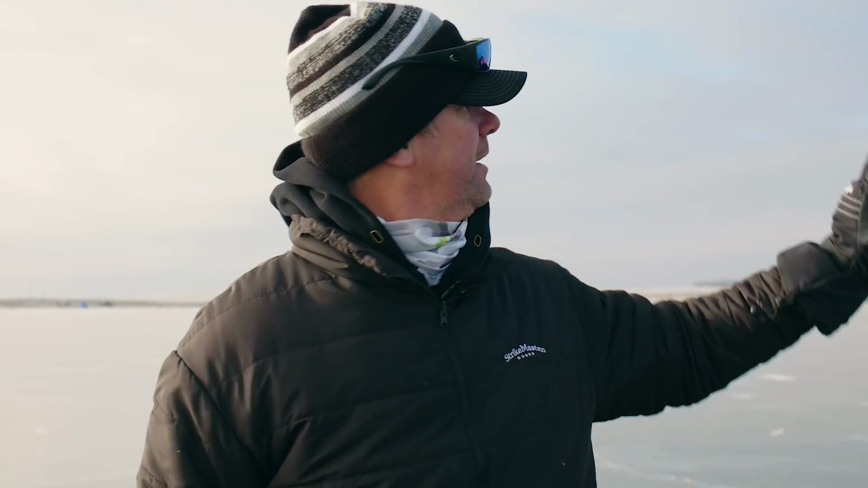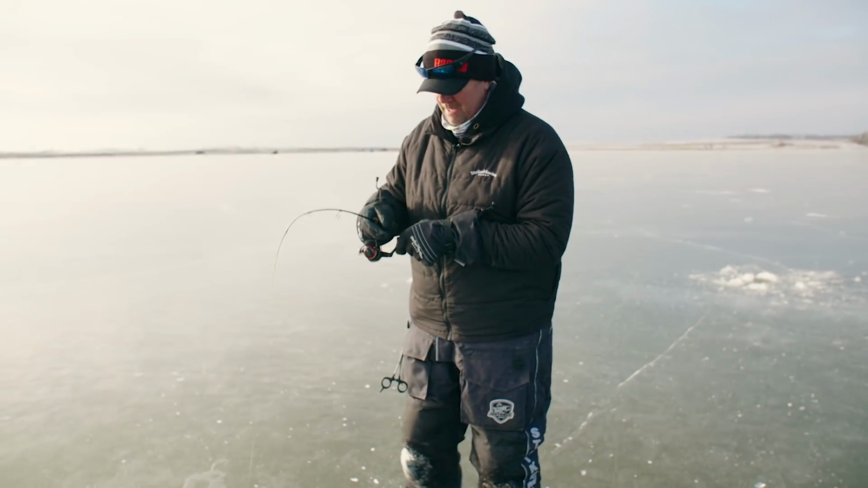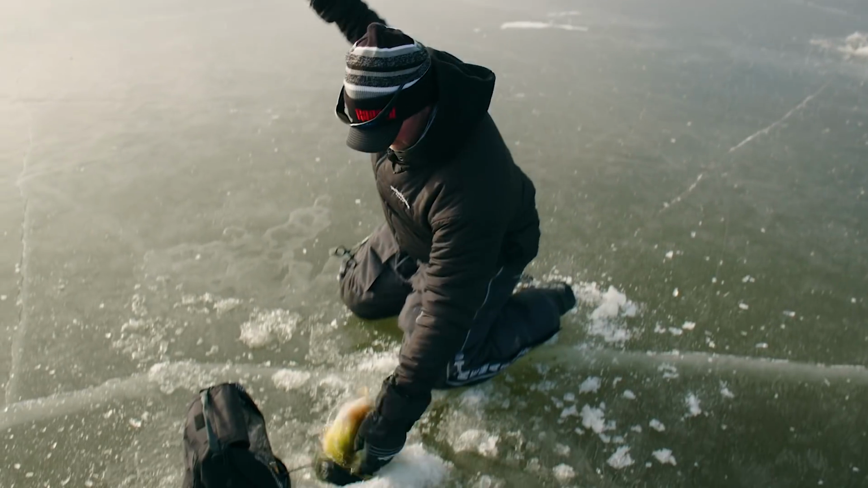Well, we've spent probably a couple hours since we left the landing. We started over by, well, where everybody else is, and just kind of slowly worked our way across the basin here using the Mega 360. And for the most part, didn't see any fish. Once we got to the fish, let me tell you, we knew it. And they show up on that 360 like mad.